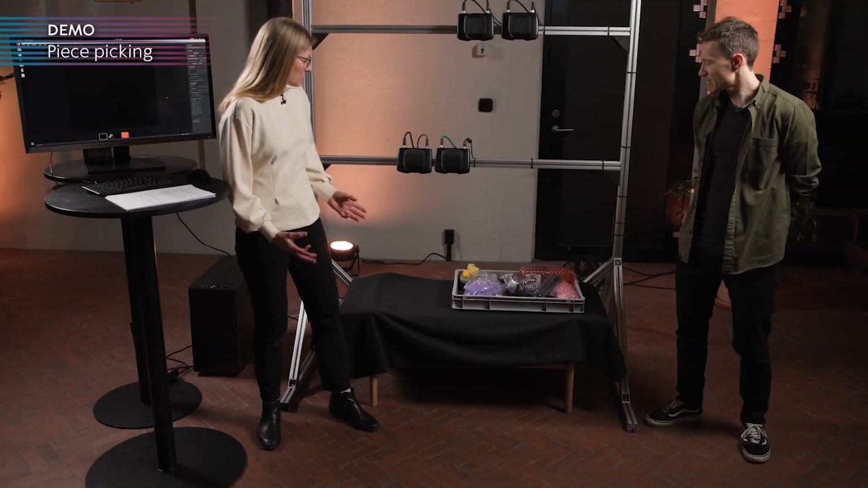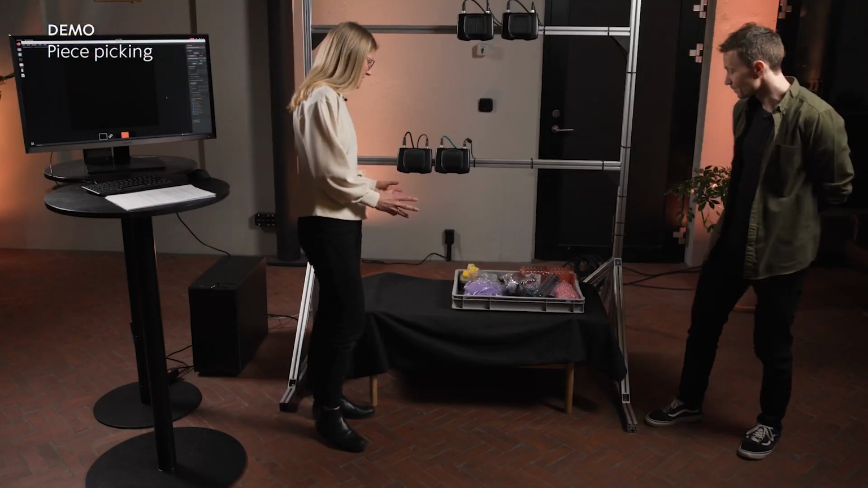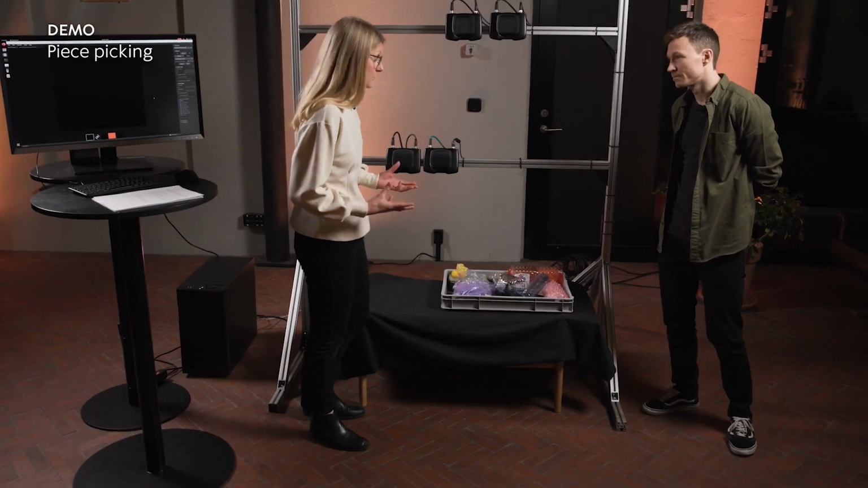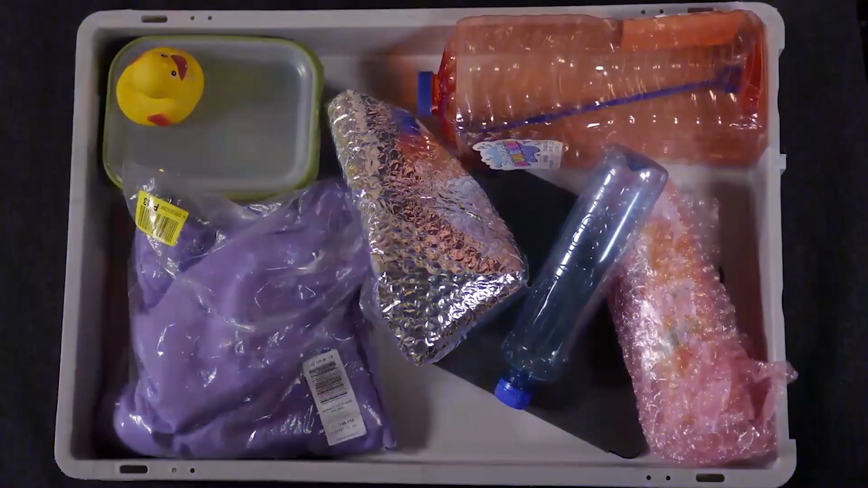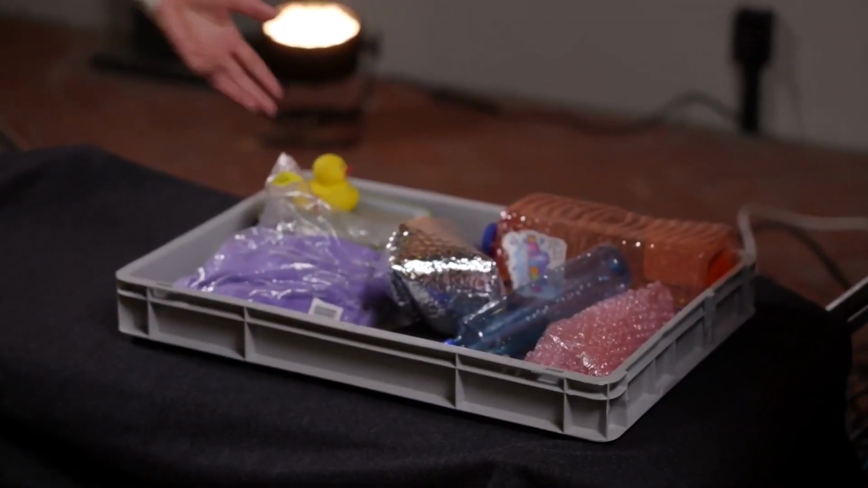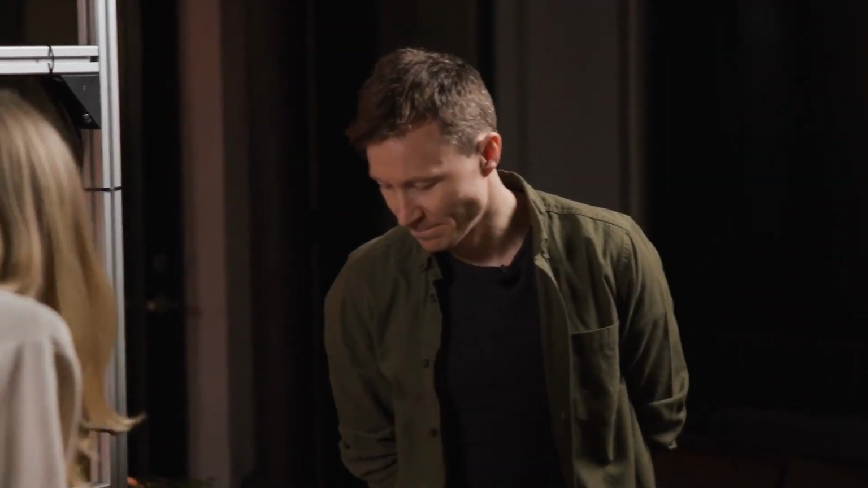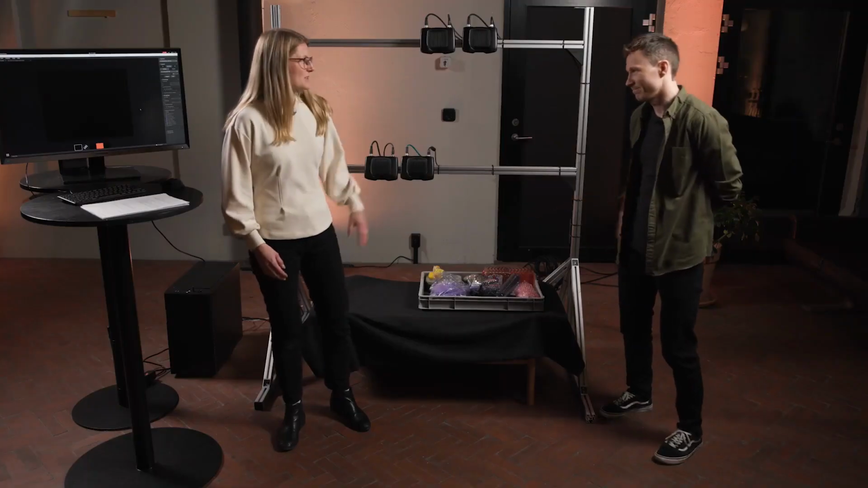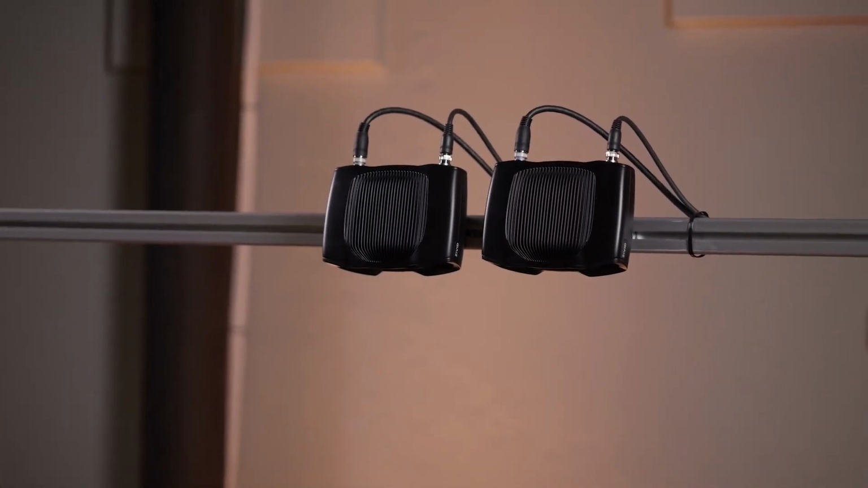Today I want to start out with showing you this bin right here, which is filled with random consumer products that you could find in a fulfillment center. So you have some transparent, some translucent, some shiny metallic stuff, a bit of everything. Yeah, so this would be for piece picking, right? Yeah, you're absolutely right, David. Up here I have mounted the Zivid 2 Plus MR130, and I'm going to show you what the 2D image and point cloud looks like in Zivid Studio.